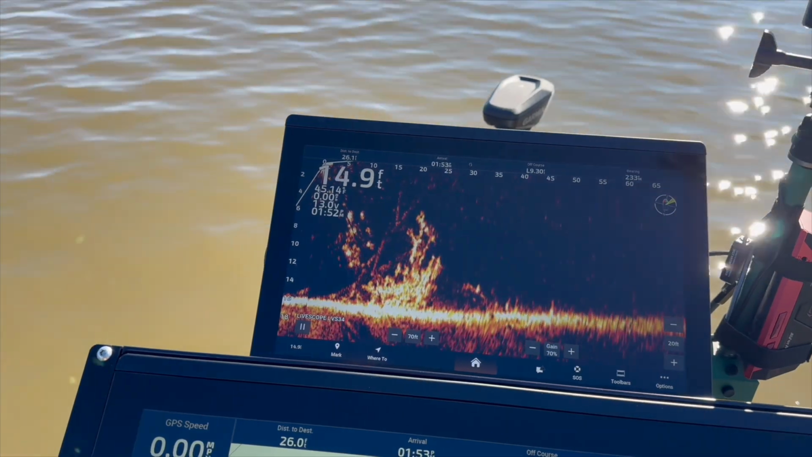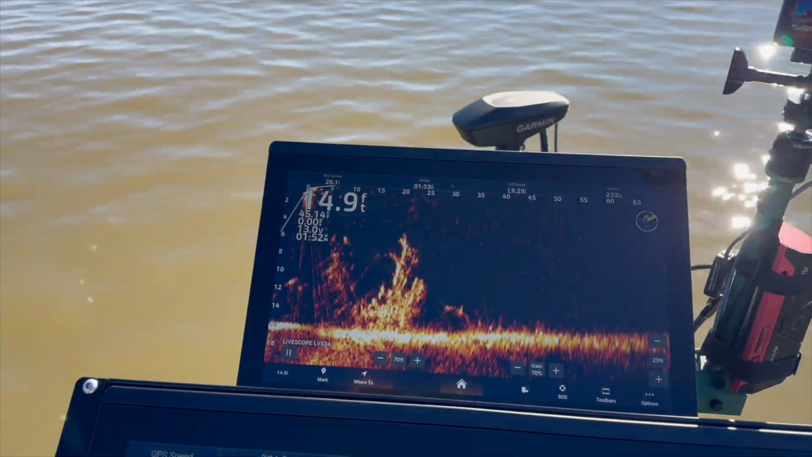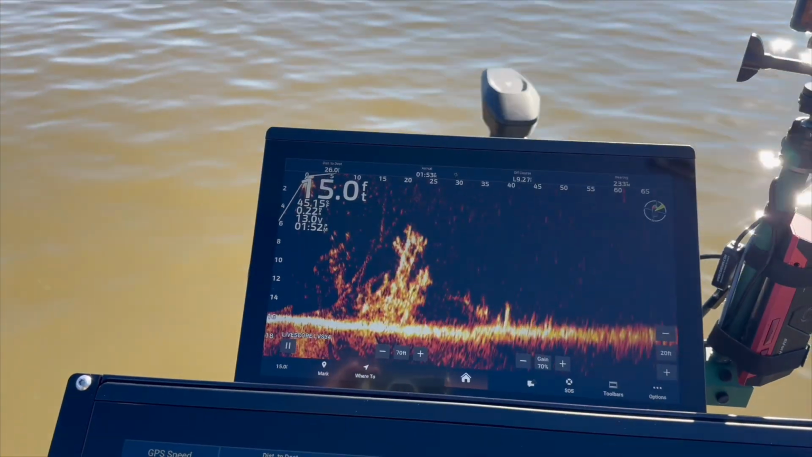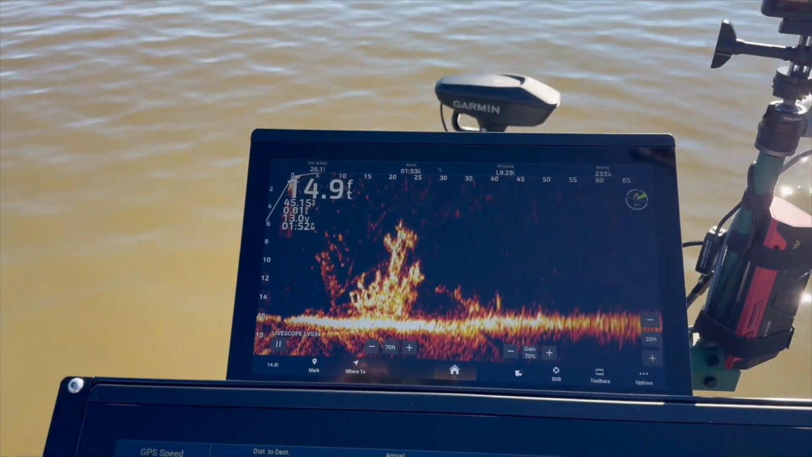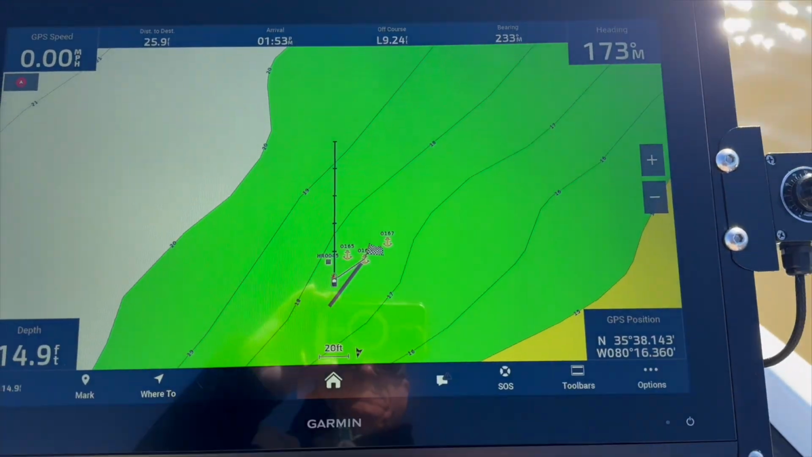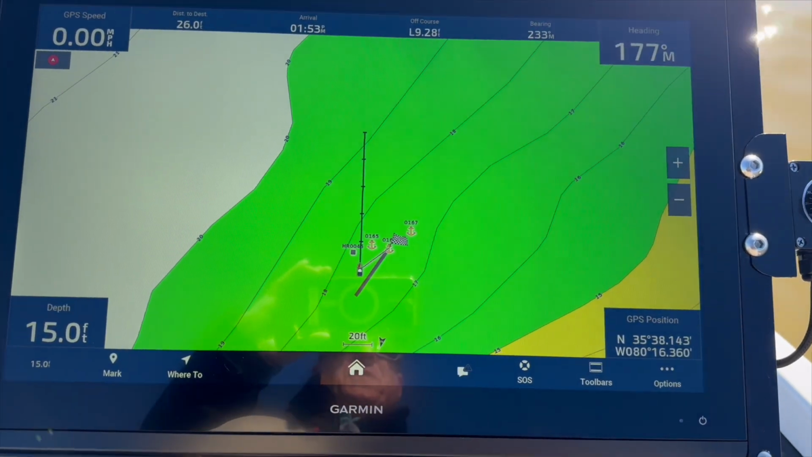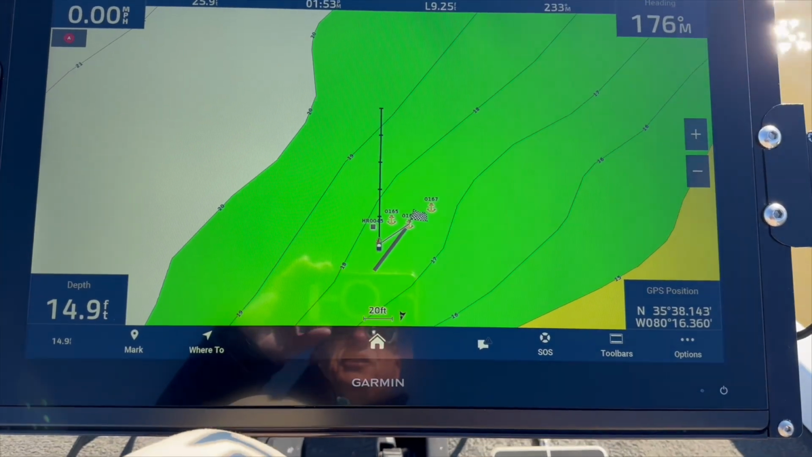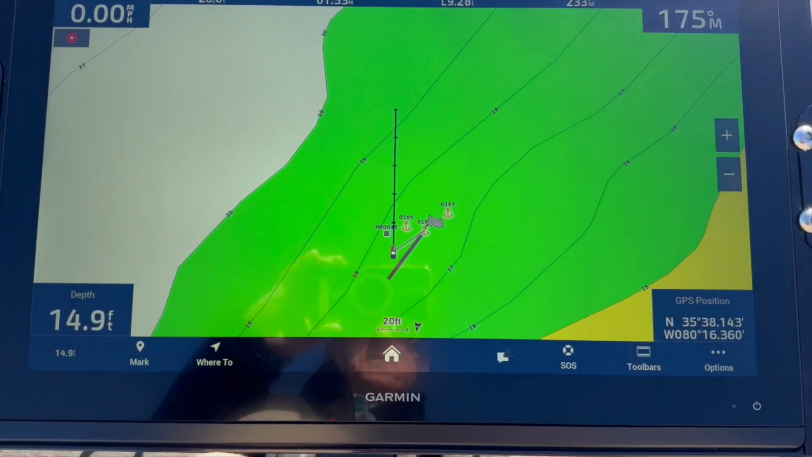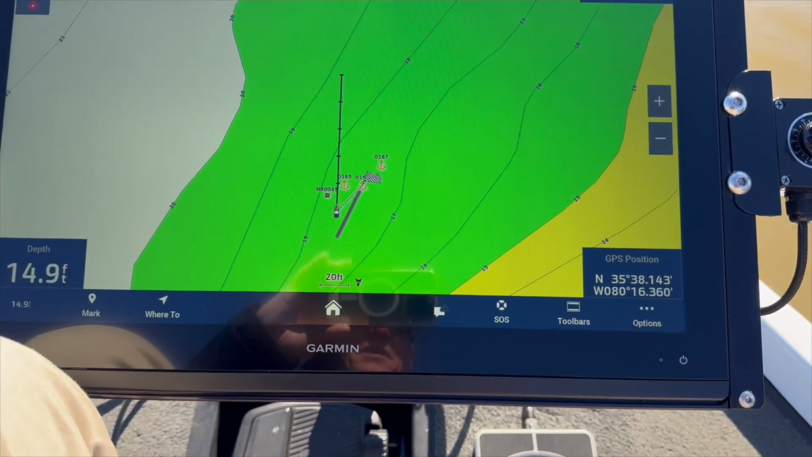If you want to spot lock the boat, anywhere the boat moves, it's going to still hold us on that waypoint. But what waypoint mode will do is it will let you fish a piece of structure no matter where the boat moves.